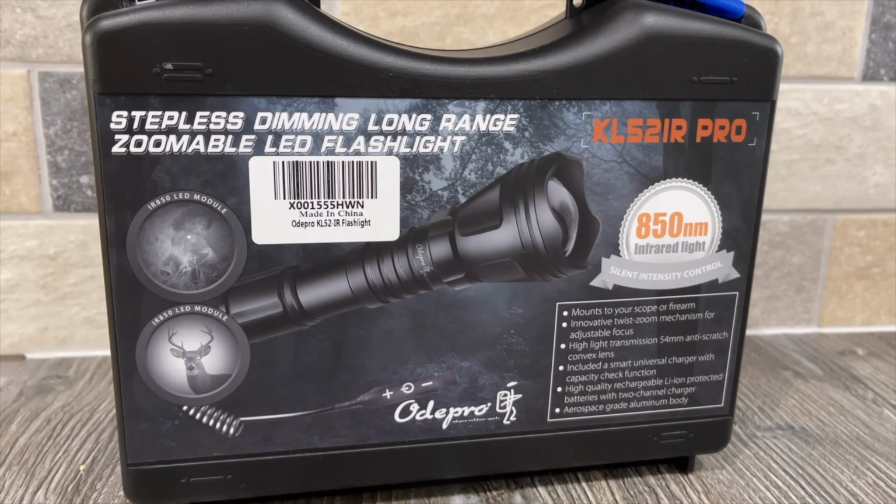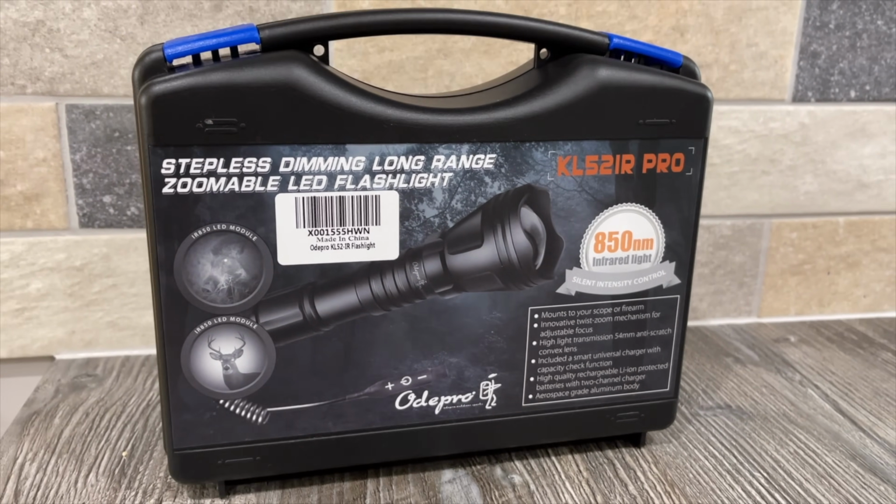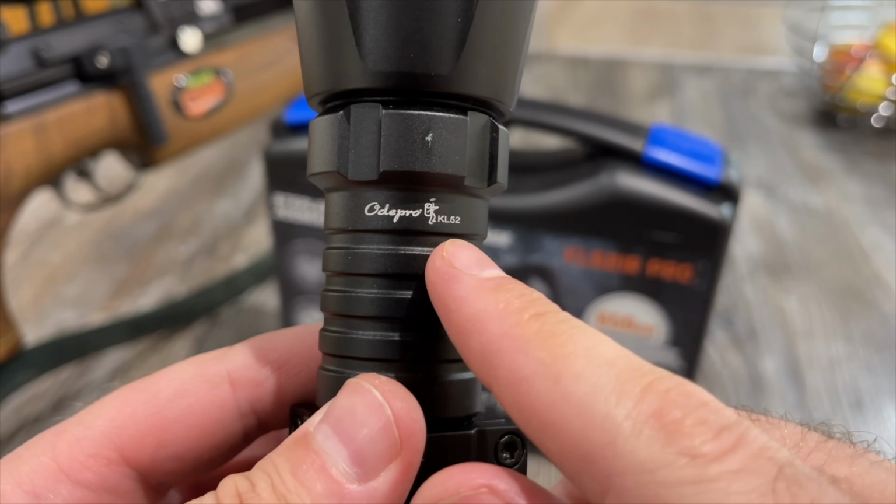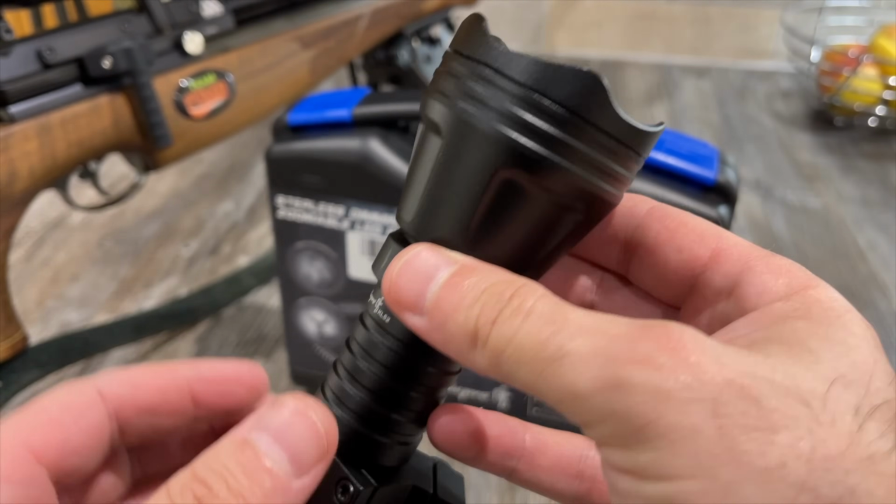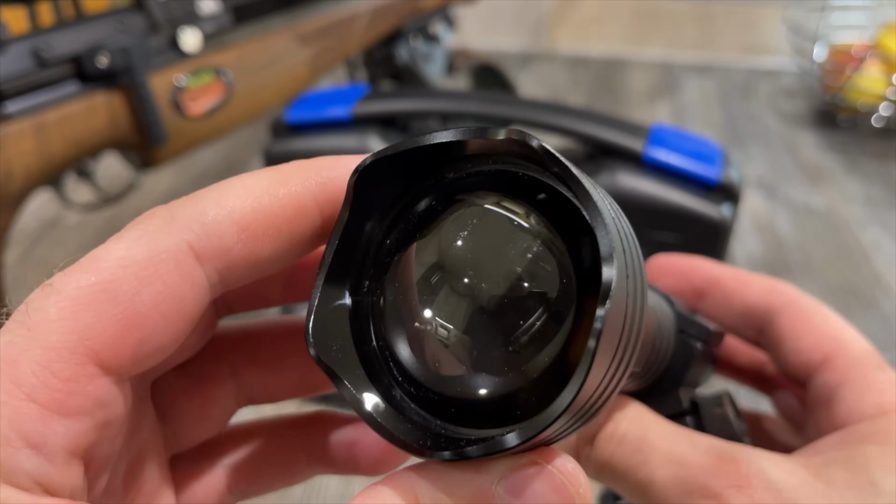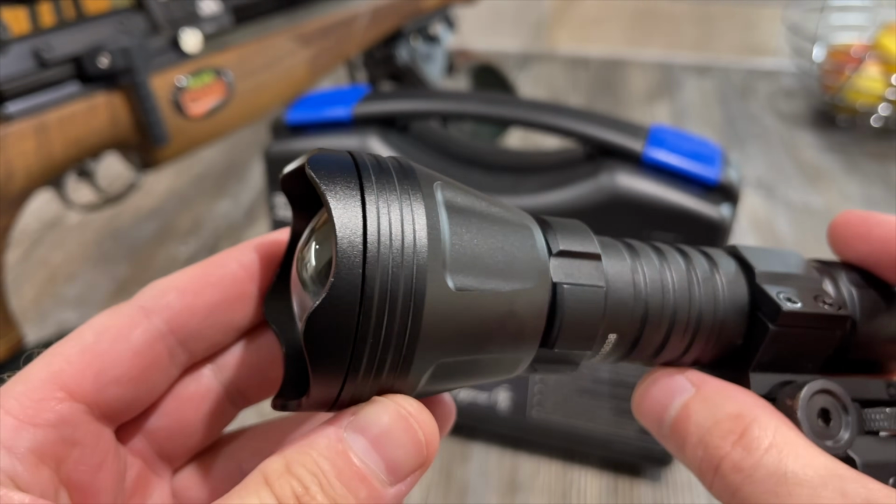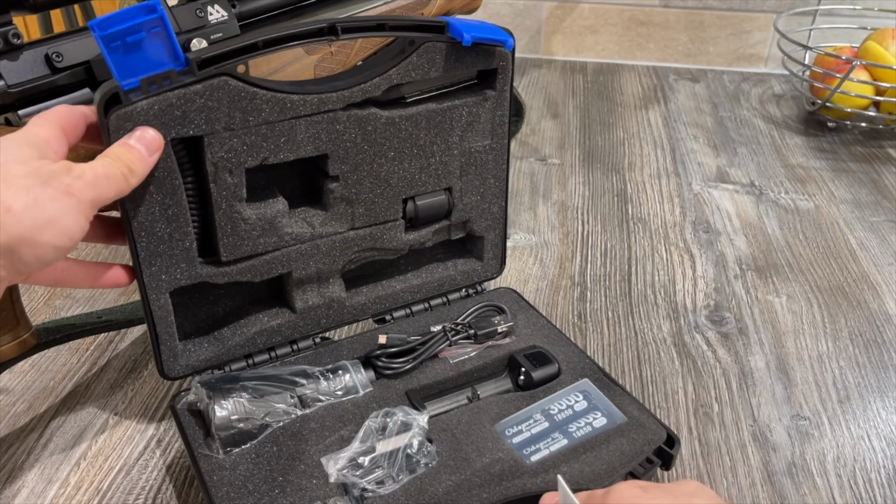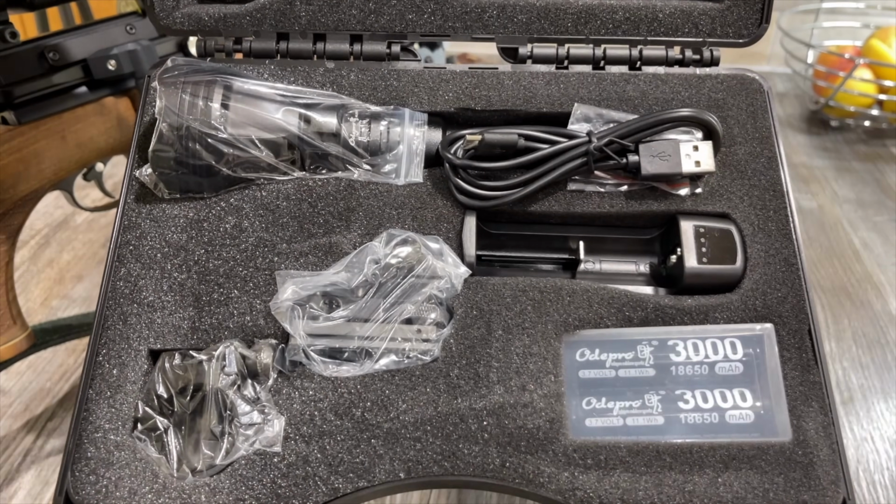You'll also find in there the Ode Pro KL52 torch that I've been using for quite some time, but I have just upgraded it to the KL52 Pro. This is the one I've been using for quite some time, and the difference between this one and the Pro is a dedicated IR torch which comes with an additional rat's tail switch. These are really phenomenal little torches.